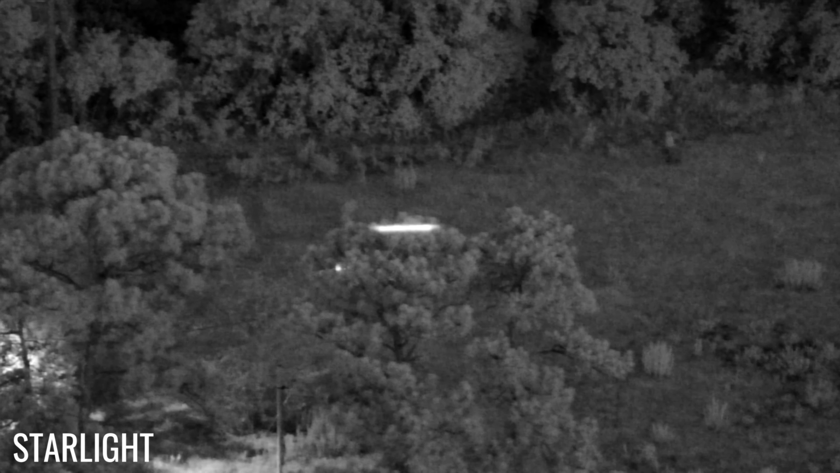You can make out crazy amounts of detail, and it's actually funny how you can see less when you see the sheriff's light. When he had no light, I'm able to make out all the detail on him. I can see his pants, I can see his belt, I can even see his badge from this image, which I think is pretty crazy.